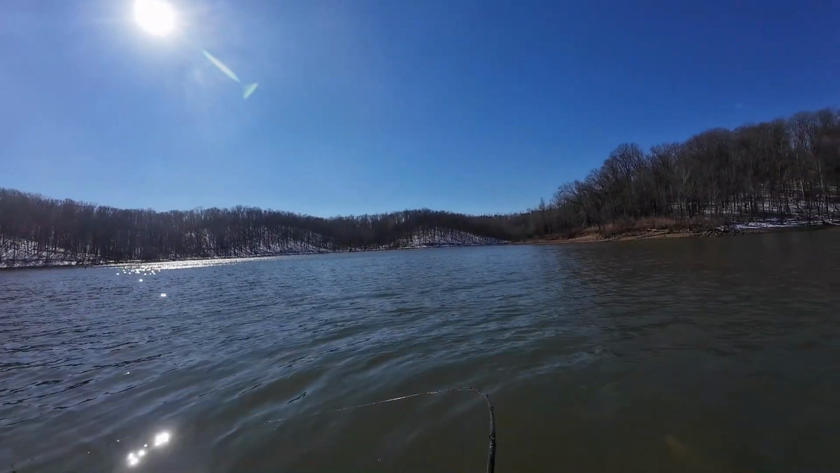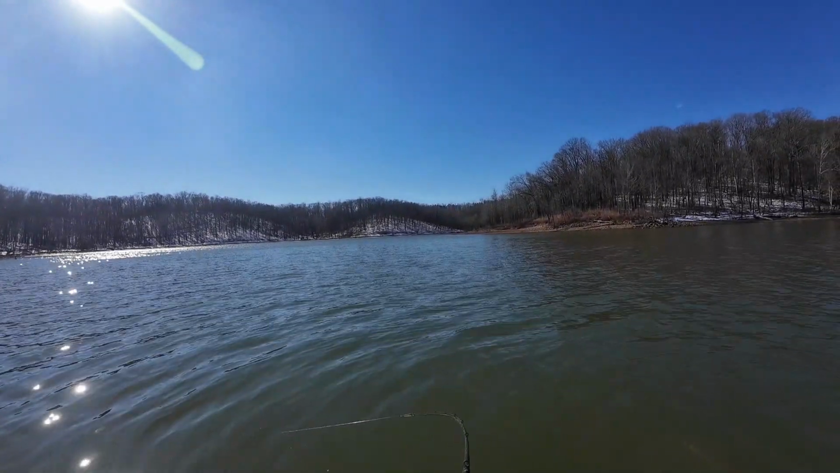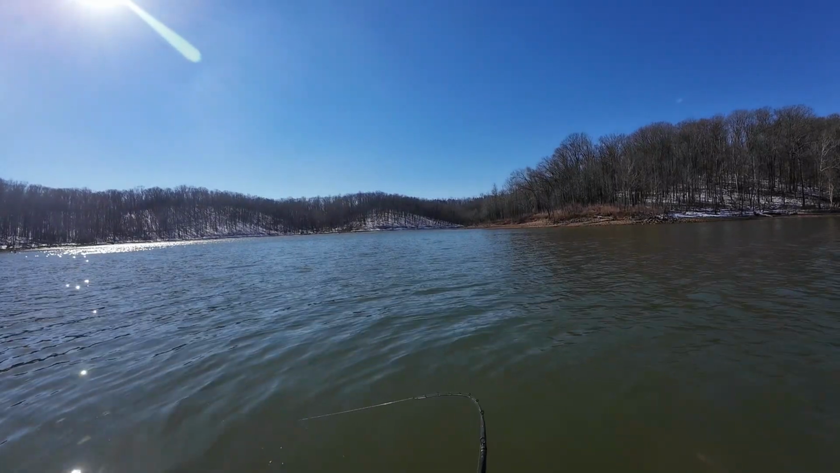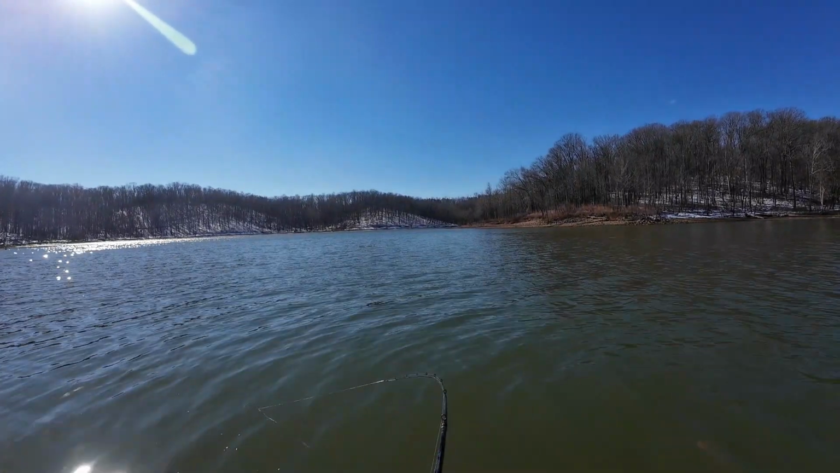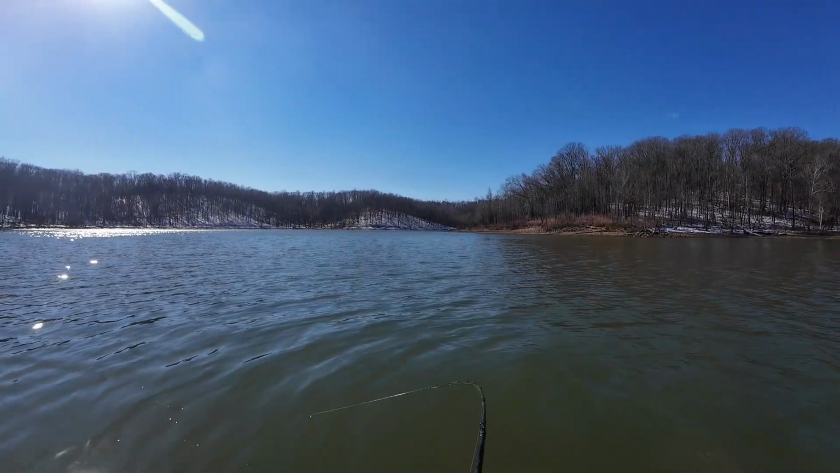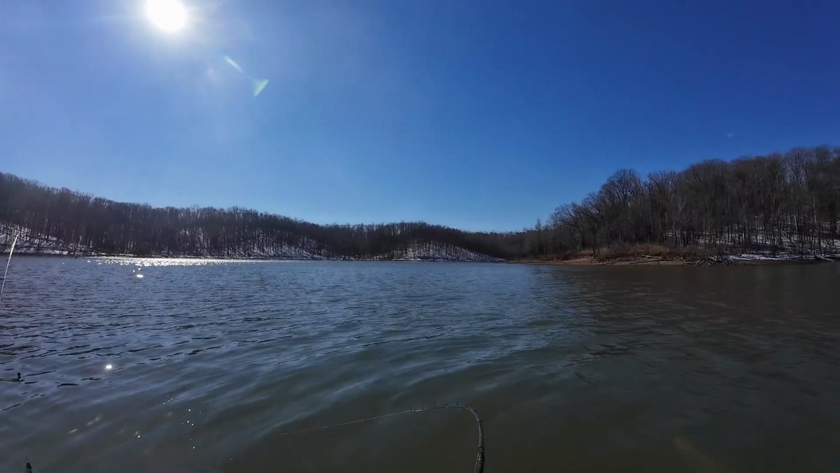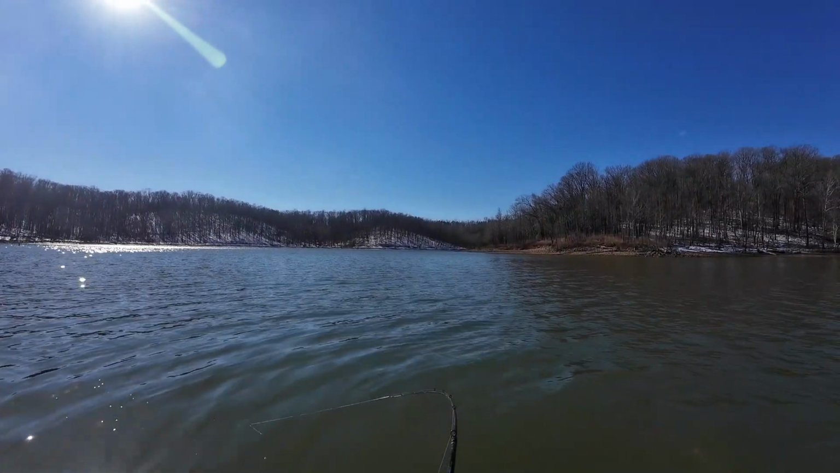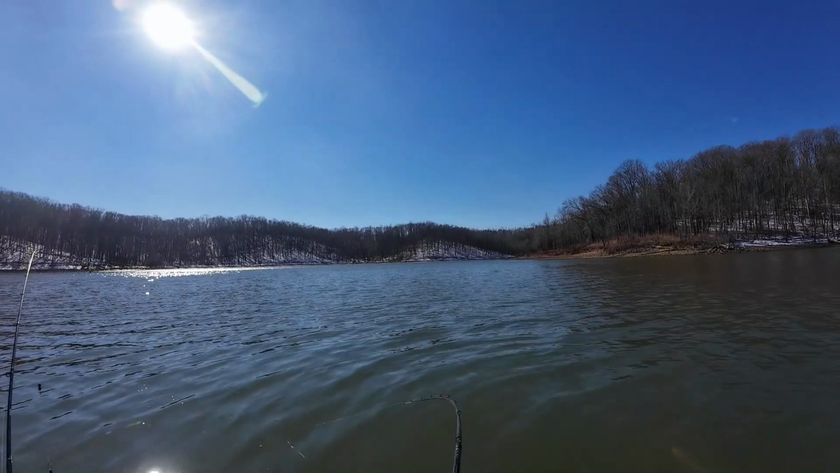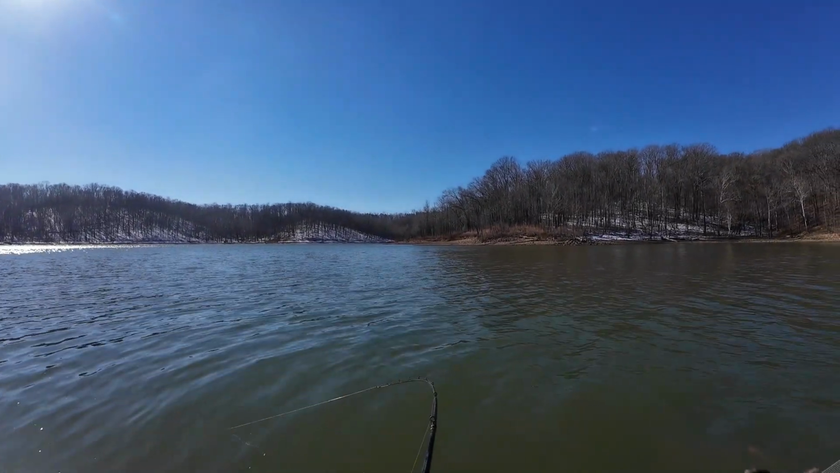See, when you find them, it usually is pretty quick, pretty fast action. Now then we'll catch 5 or 6 here hopefully, and then move somewhere else. This is a little bit bigger of a fish. And like I said, there's some good channel cat in here and some good flathead.